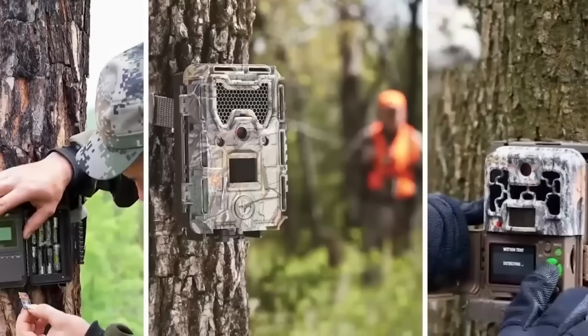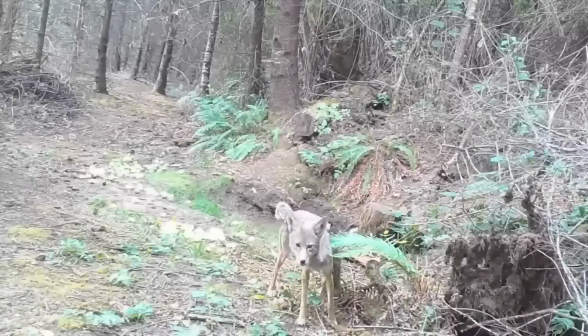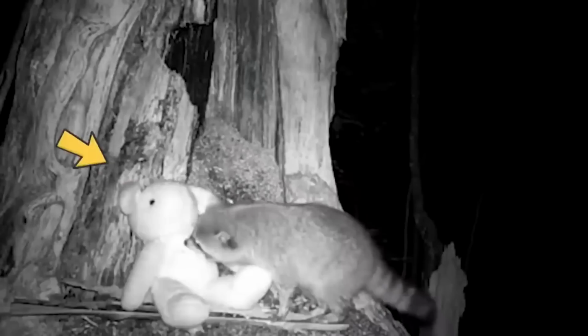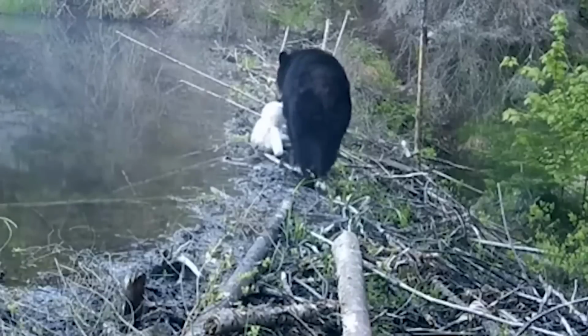A surprise. A man who set up a trail camera in different places in the woods near his home decided to have a little surprise for all the animals. He put teddy bears everywhere, and then waited until the animals came and had little interactions with the bunnies. The raccoons loved it, porcupines loved it, and even bears loved their gift. They all had cute little interactions with the gift the man had given them.